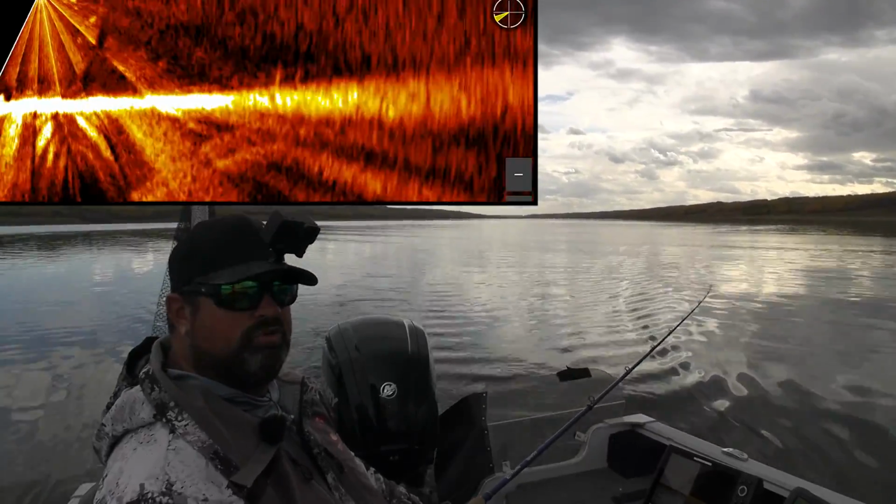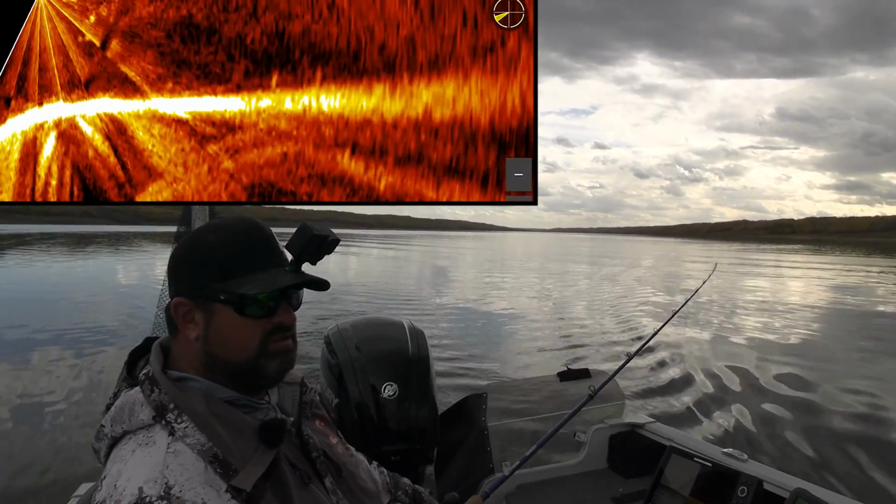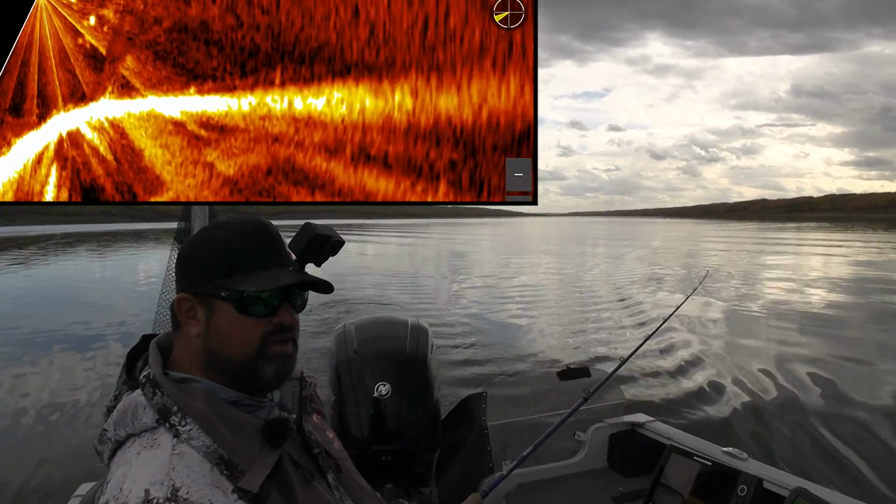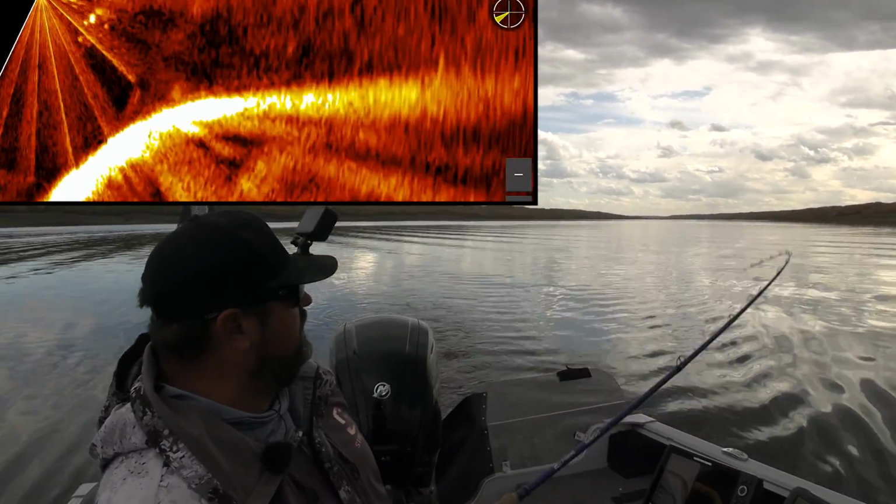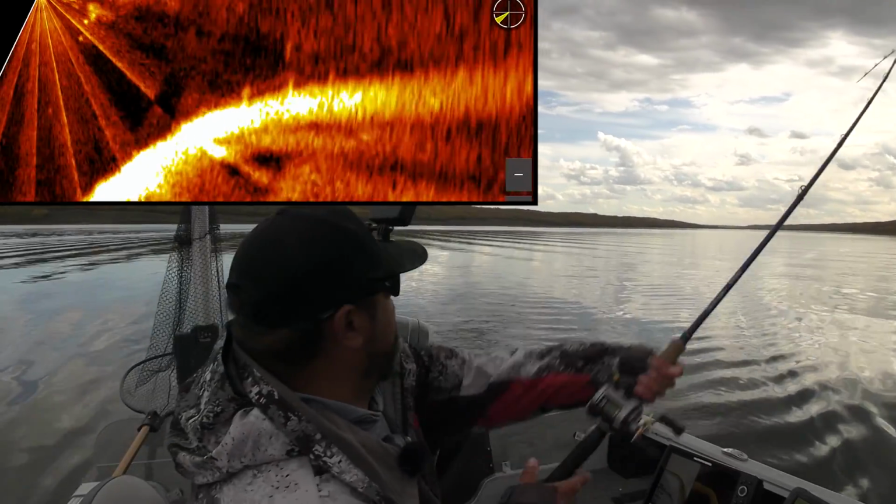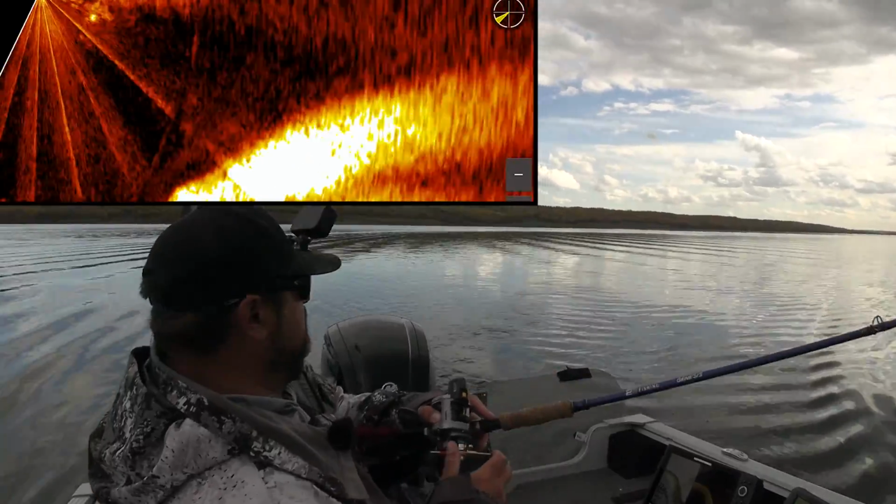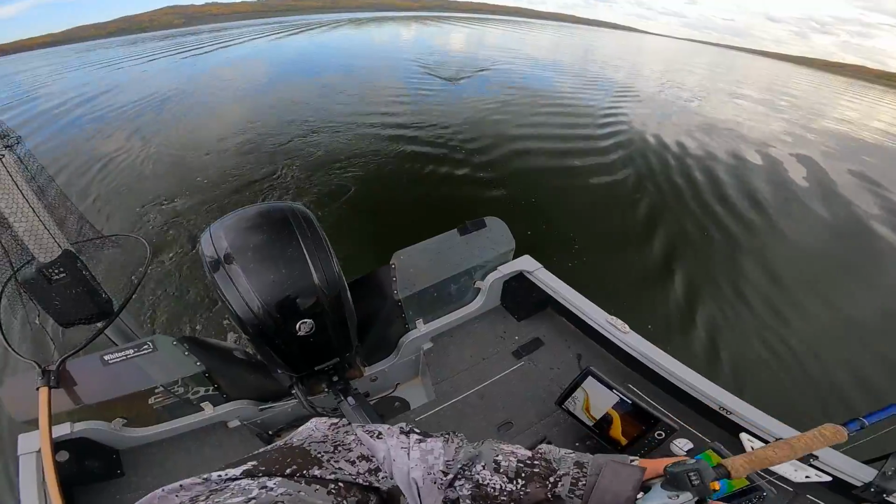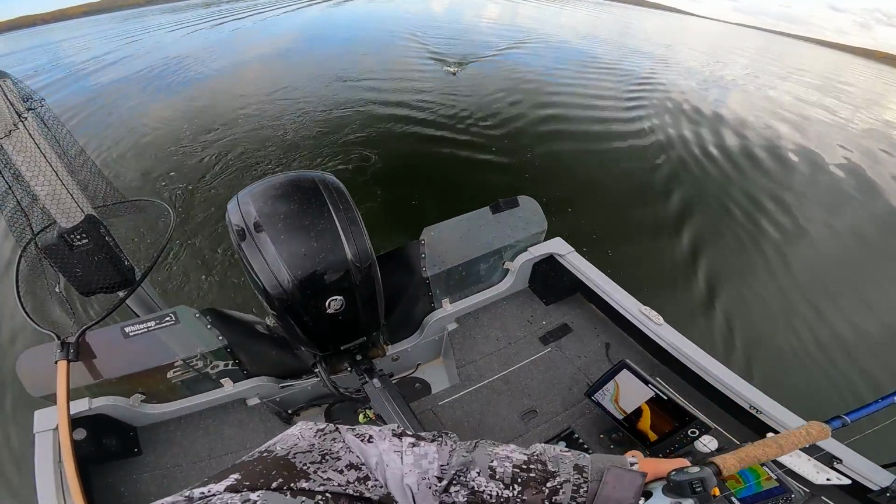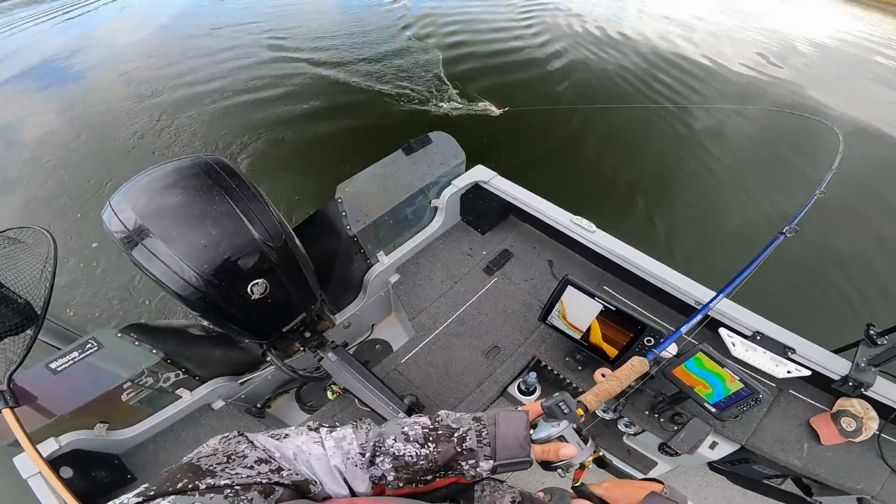It's funny how we went from blue skies to cloudy in no time. Right here on the edge of this drop off. Oh boy, this one is bigger than the last one. Biggest one of the day for sure. Right on that edge.